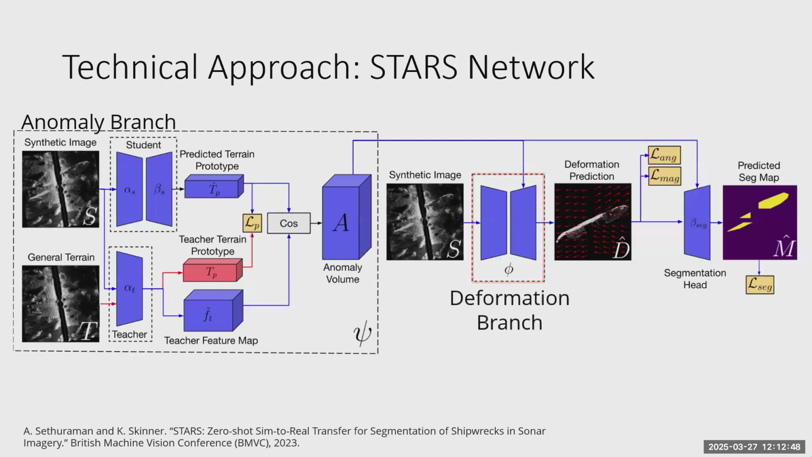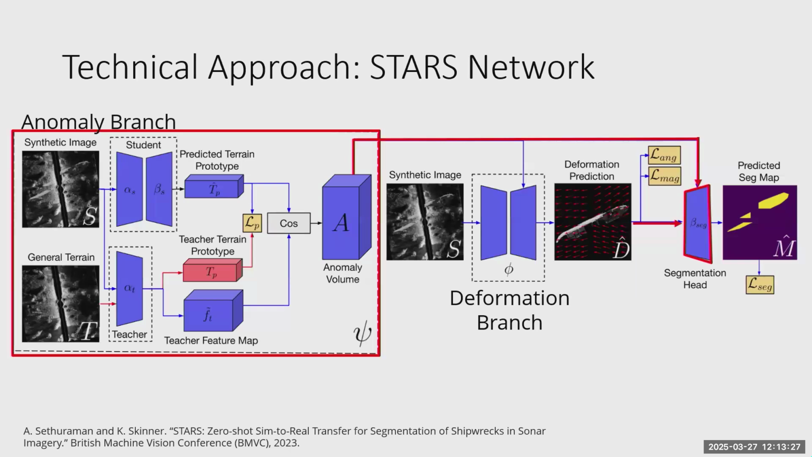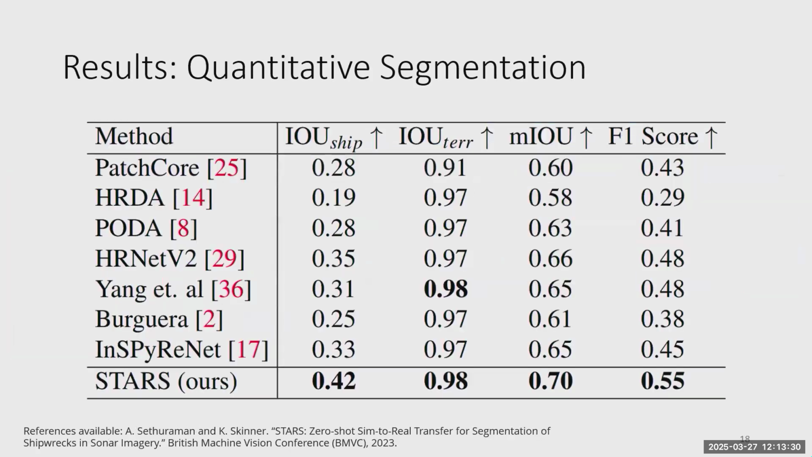We also have a proxy task, which is this deformation branch. So proxy tasks can be really useful in machine learning. Basically, instead of focusing on the task that we care about, segmentation, we also incorporate learning for another related problem. In our case, it was deformation prediction. So we have the network try to learn for the fragmented ships how to put it back together. And what that does is it helps the network learn features that it needs to pay attention to for that deformation prediction problem, right? And hopefully those features are things that are also useful for the segmentation problem. So those are kind of the two main components for our network, and ultimately we're performing segmentation.